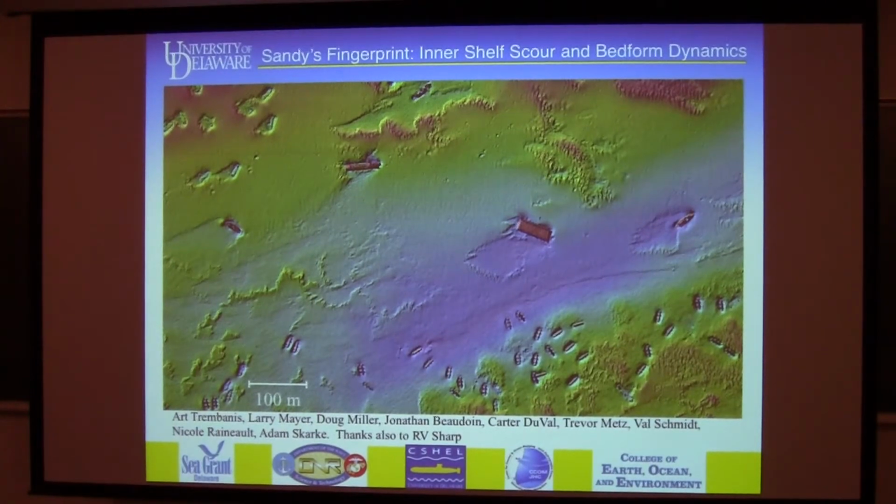This is ongoing collaboration work with primarily funding from ONR, and it also grew out of a Sea Grant project. Myself, Larry Merripp at UNH, Doug Miller, who's a benthic ecologist at Delaware that I work with, Jonathan Bodwin, who's a mapping expert up at UNH, and several grad students of mine are working on this area: Carter Duvall, master's student, and Trevor Metz, another master's student. What I'm going to present today grows out of two recent PhD students of mine, combining their work: Nicole Reynaud, now a postdoc at URI, and Adam Skarke, who's now with NOAA.